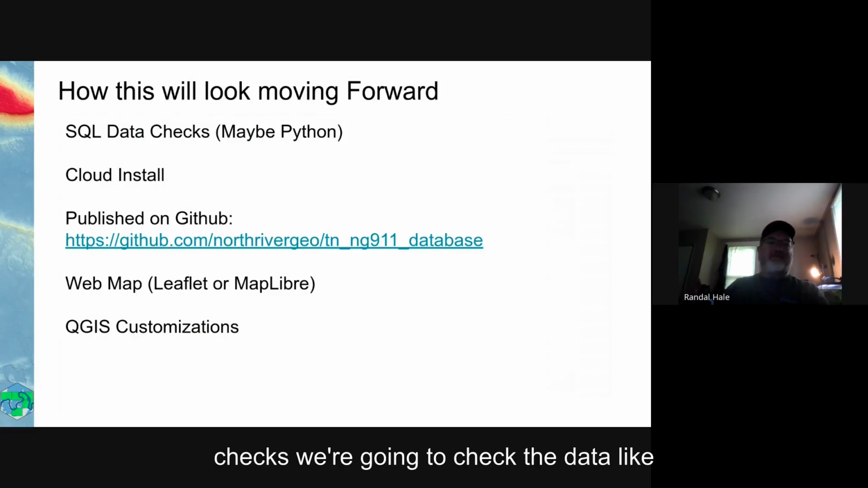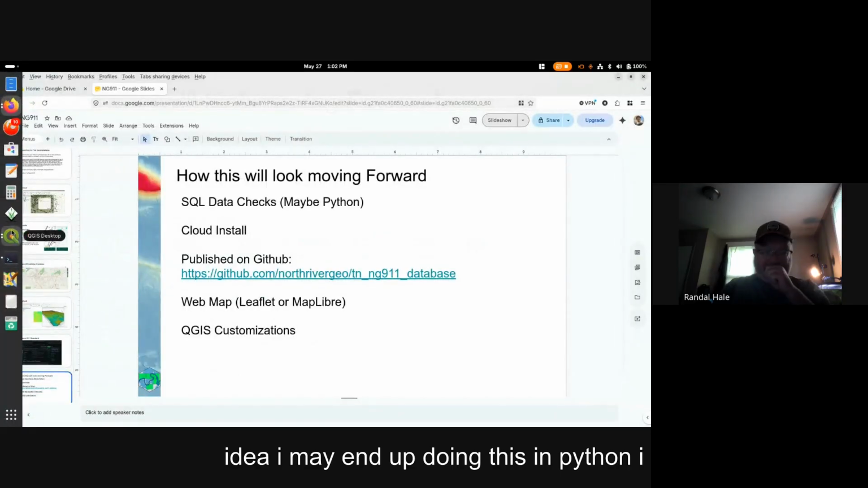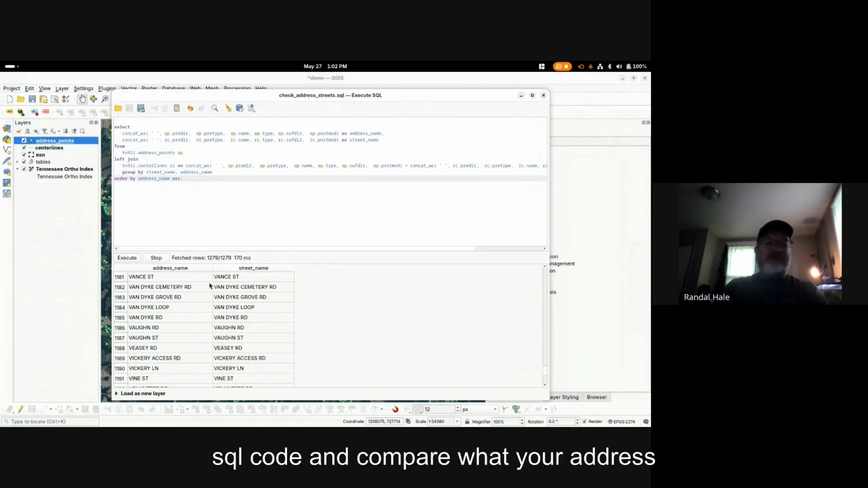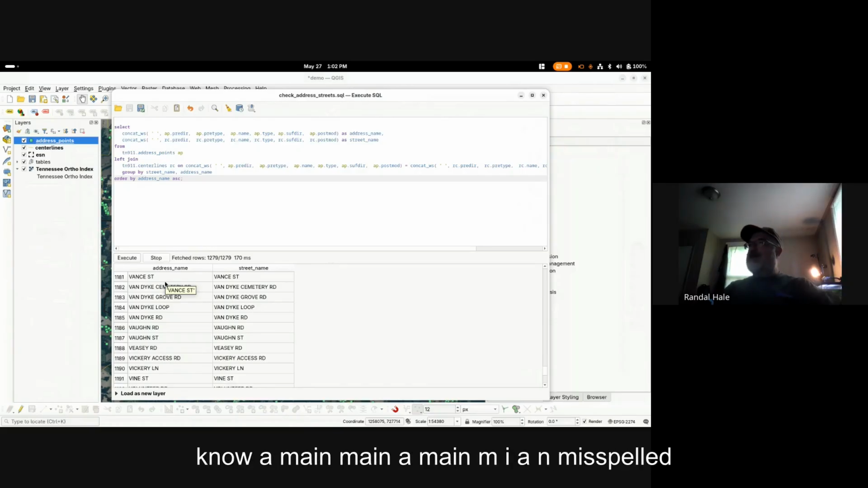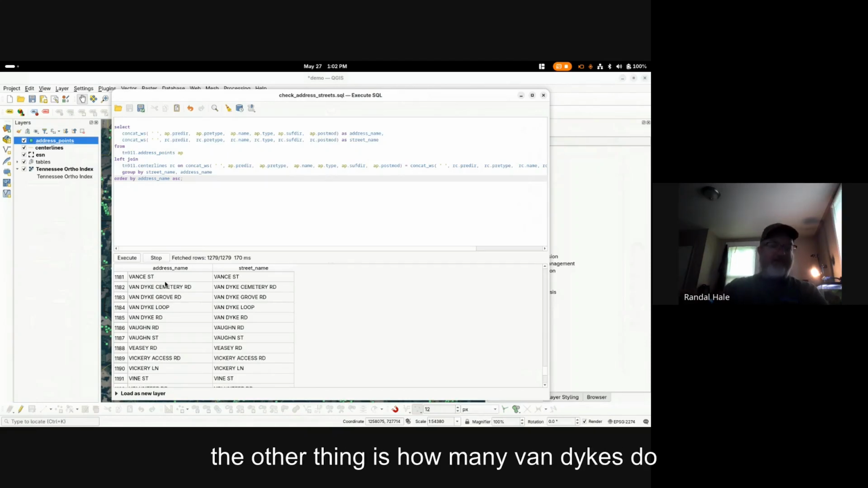SQL data checks. We're going to check the data like crazy moving forward. To give you an idea, I may end up doing this in Python. I honestly don't know. You can run some SQL code and compare what your address street name is versus your centerline street name. Amazingly enough, in Tennessee, we don't check that. So you'll have a Main, M-A-I-N, and a Main, M-I-A-N, misspelled, and it doesn't get caught. This will catch it. The other thing is, how many Van Dykes do we need in a county?